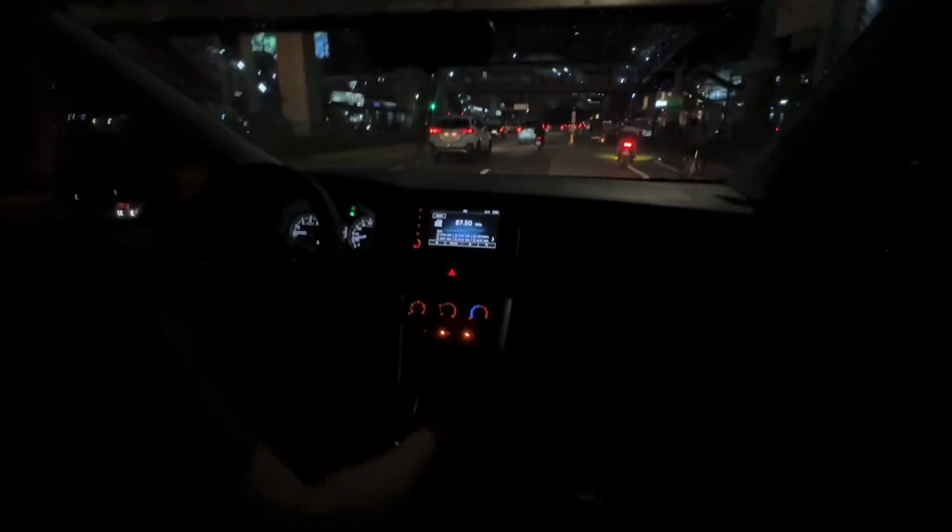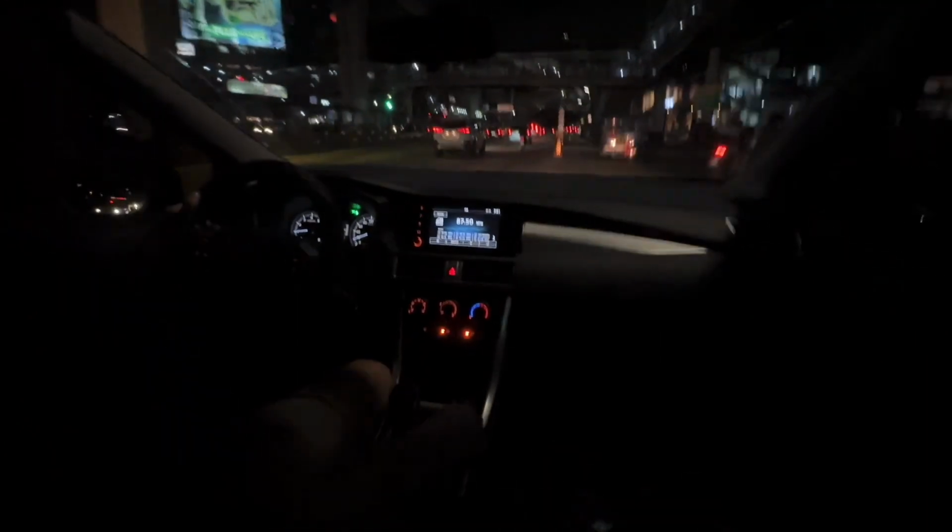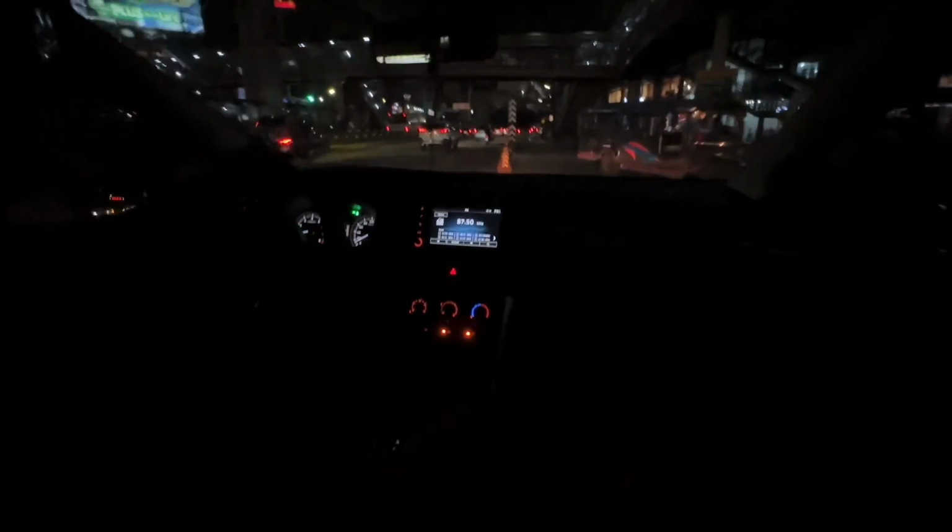So, on that note, I would say na yun talaga ang average lang. But for this to have 10 kilometers per liter, considering it's an MPV, 7-seater, matipid siya. Matipid.